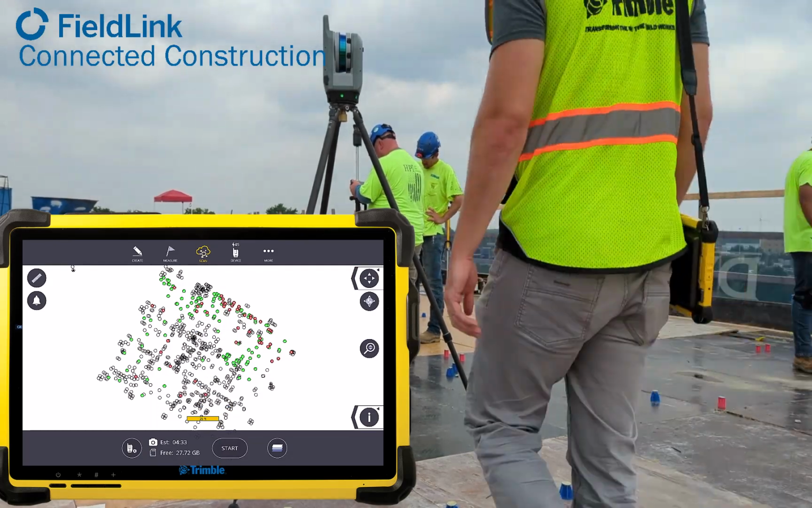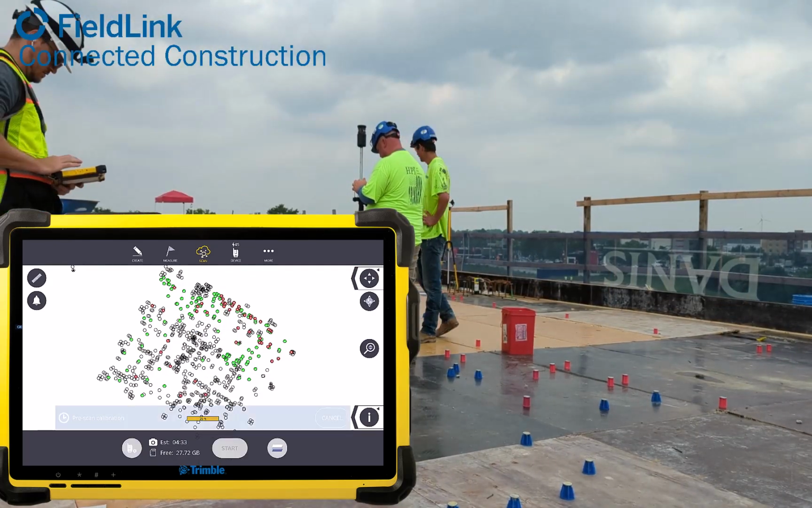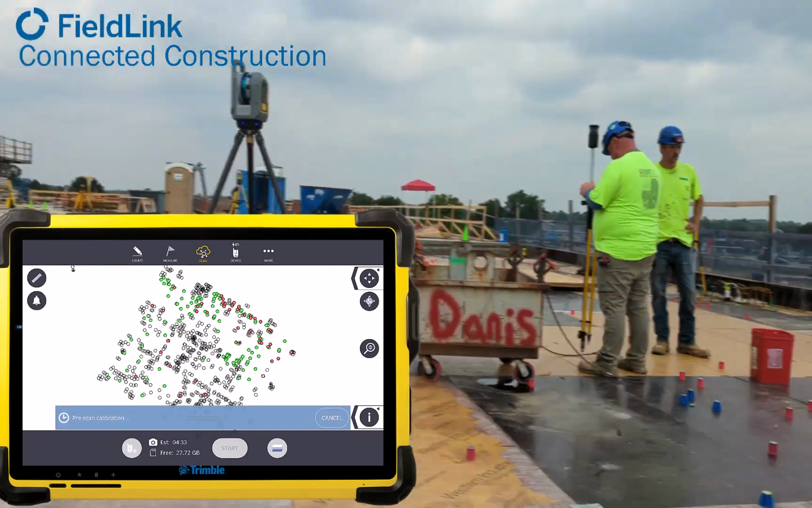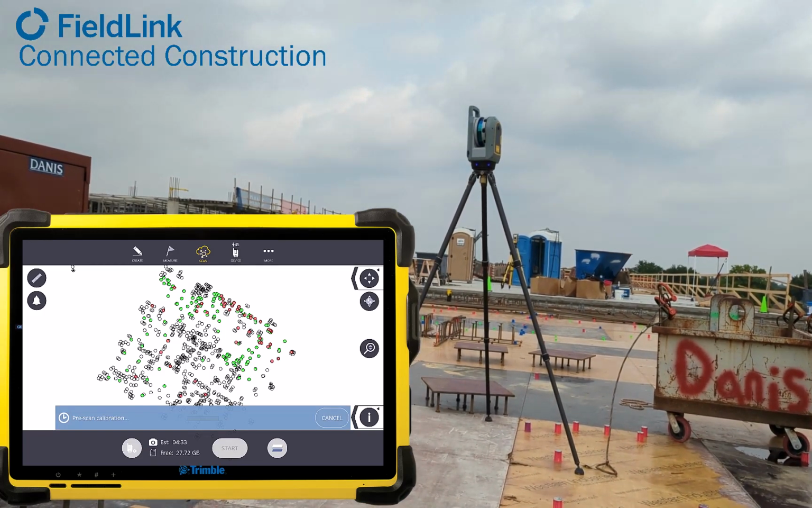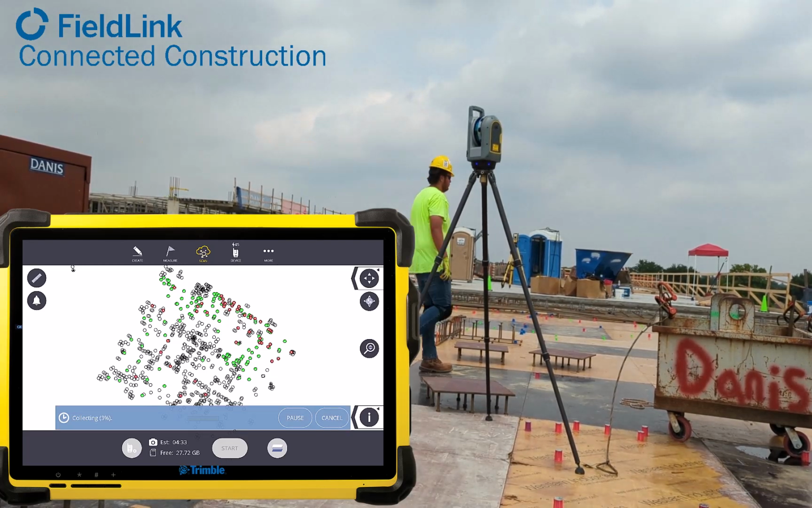Today's FieldLink tips video is going to show you how to adjust a resection or setup scan in the elevation. So what can happen is, as you're shooting your checkerboard targets or really any control that's given to you, you want to make sure that you have the correct elevation. But sometimes it's easy to forget, and in this case I did. So we're going to show you how to fix for the elevation, but keep the correct XY.